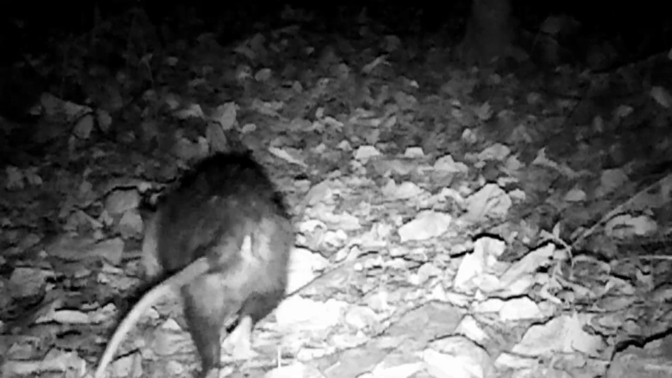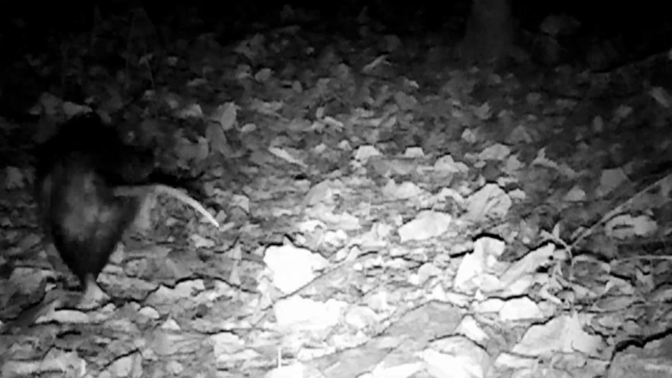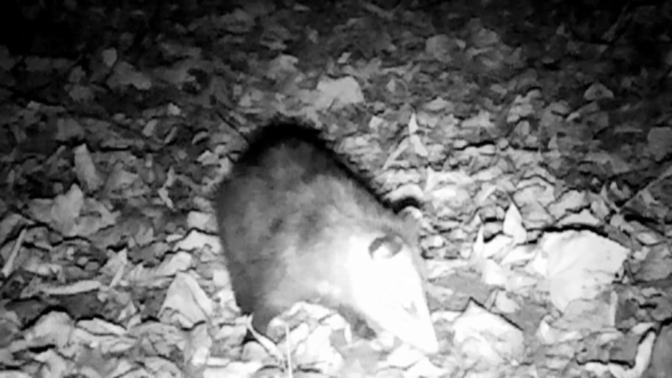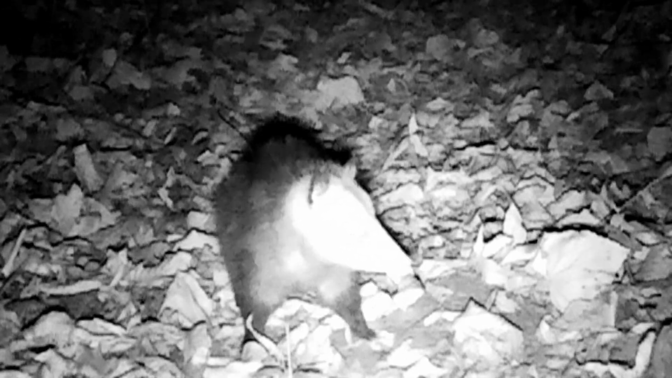And the little field mice. The old possums, they're out too. Everything's got things to do. They know what's fixing to come. It's cold weather. And they're all preparing for it.